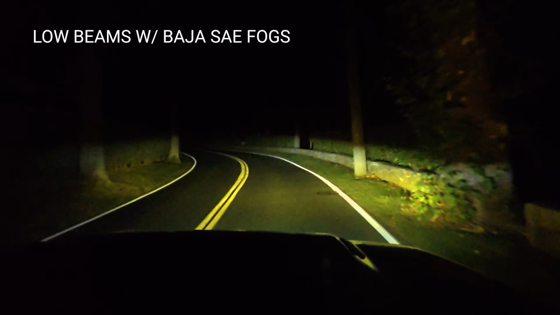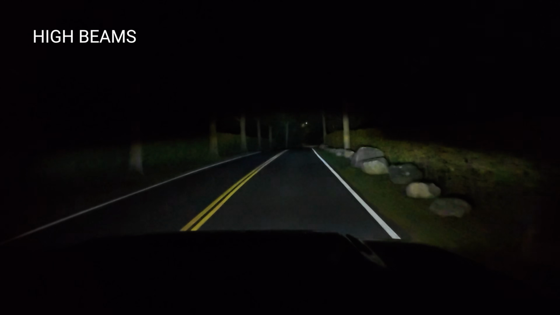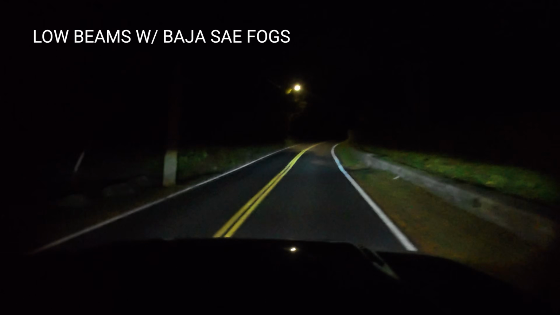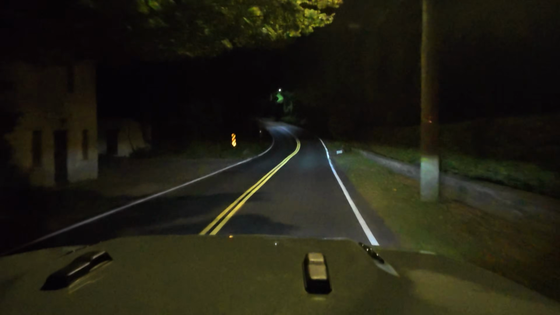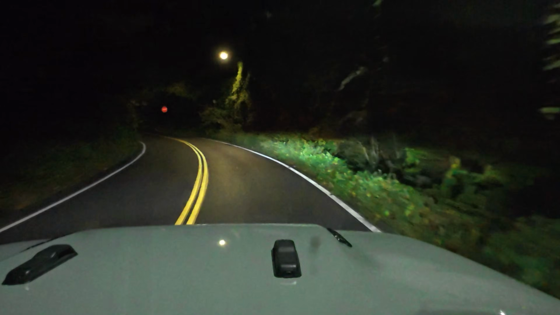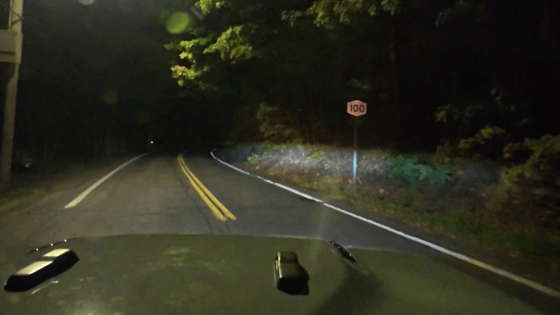Here's the SAE DOT fog by Baja with the headlight in the low, headlight in the high. There's the lights again by themselves. Nice for cornering. Yeah, nice width side by side. There's the cutoff line right. The lights should drop lower. The cutoff line to the top is good for oncoming traffic, but still